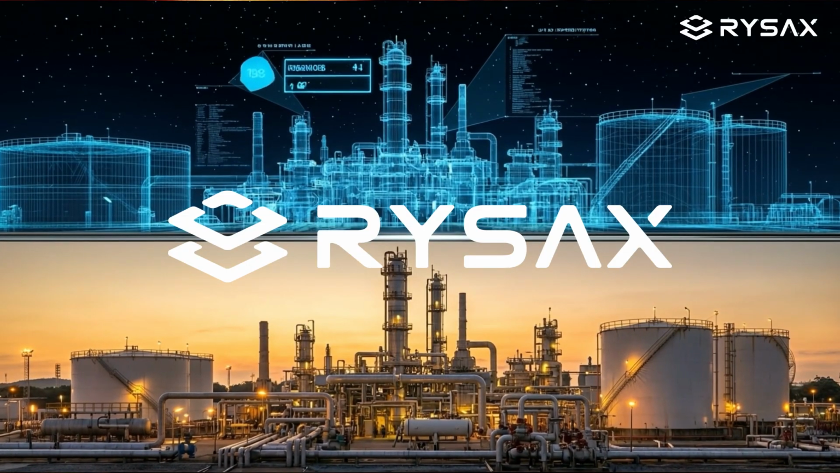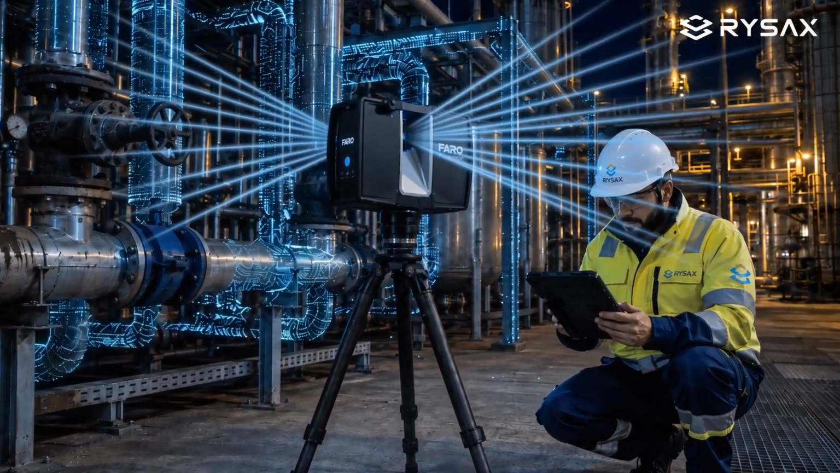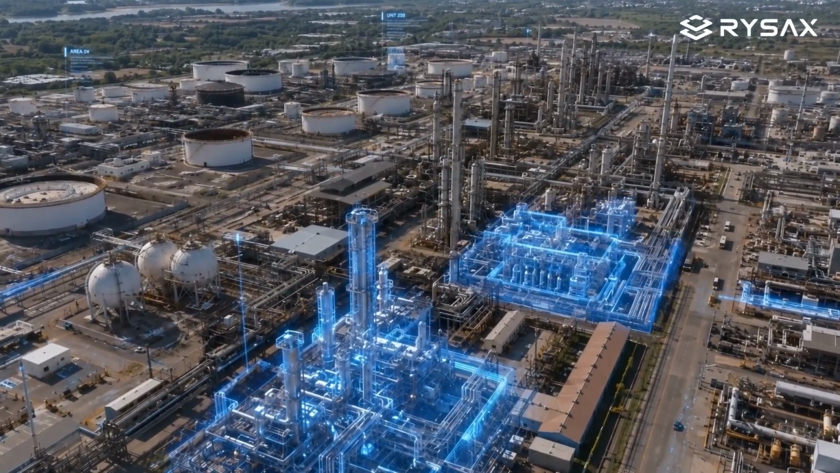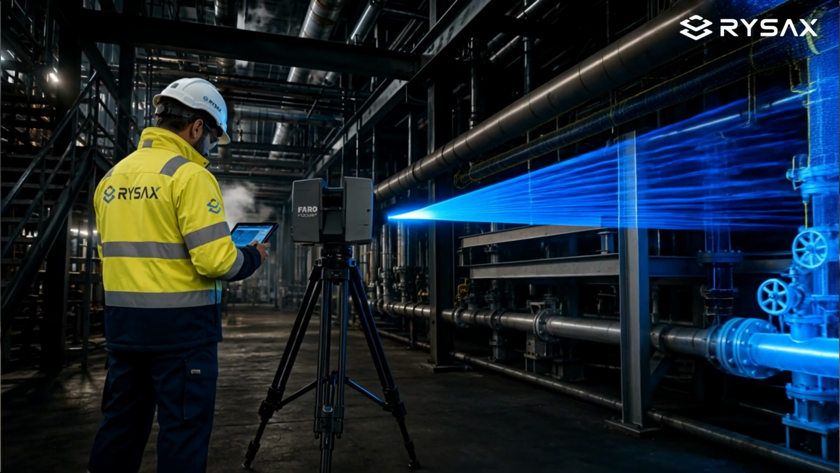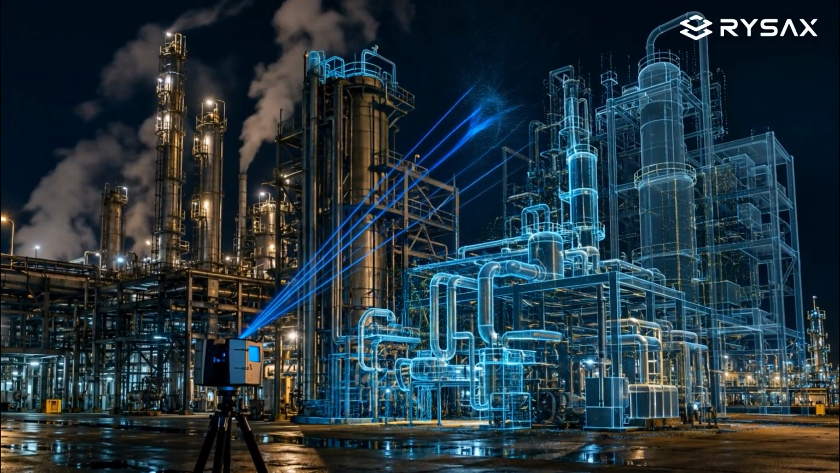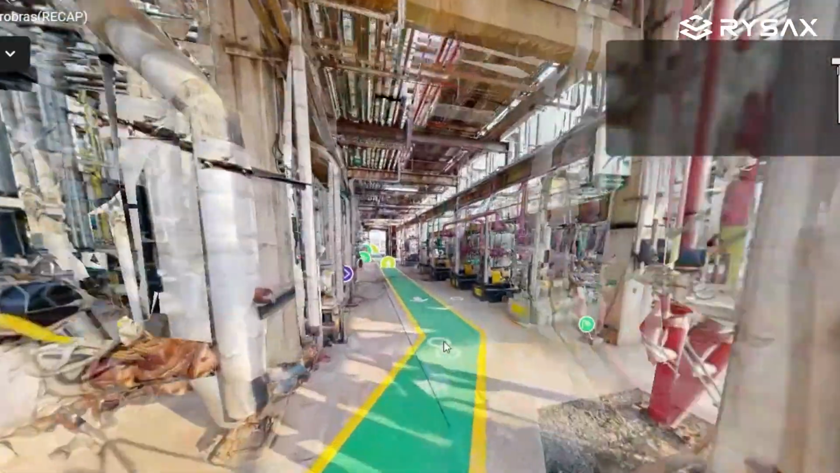Rysax closes that gap. We laser scan your assets exactly as they are, with millimetric accuracy, proven across more than 10 million square feet of industrial environments. From the point cloud, we design as-built 3D models that plug directly into your engineering, production, or maintenance workflows. Every decision starts from reality, not assumptions.